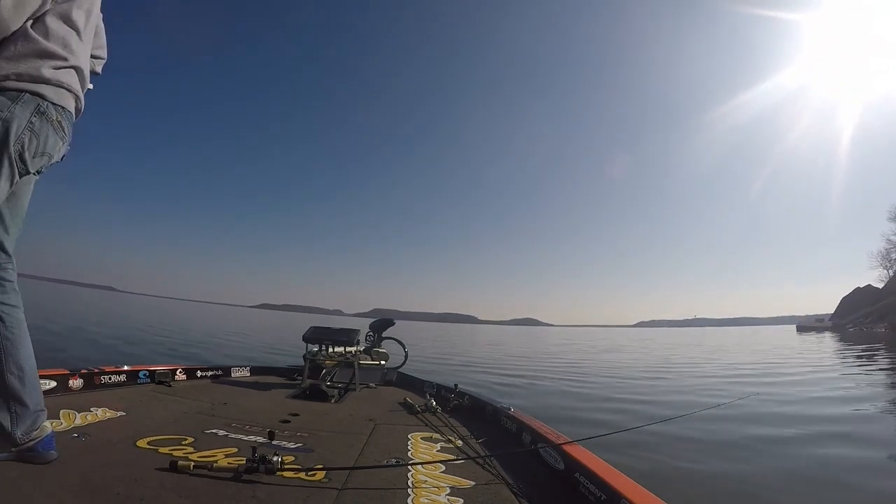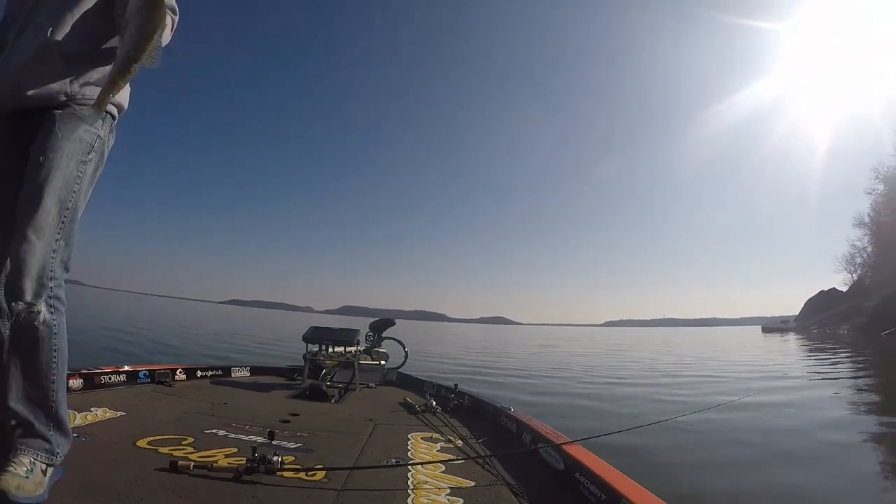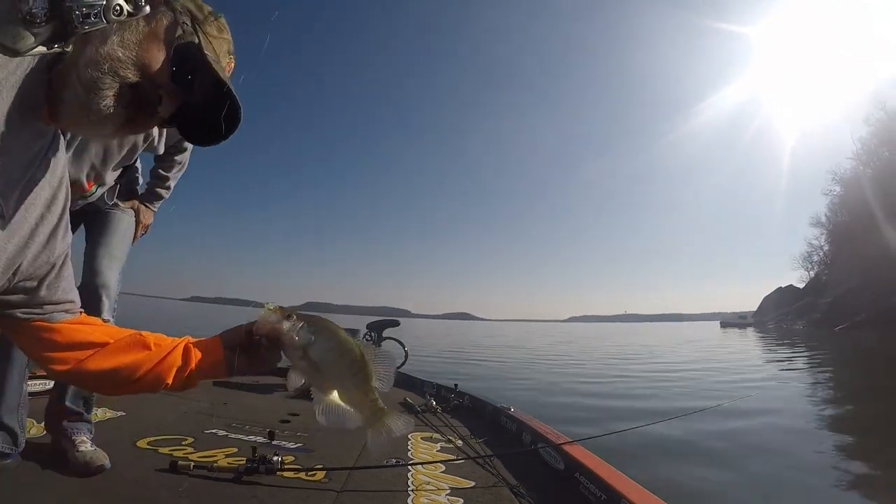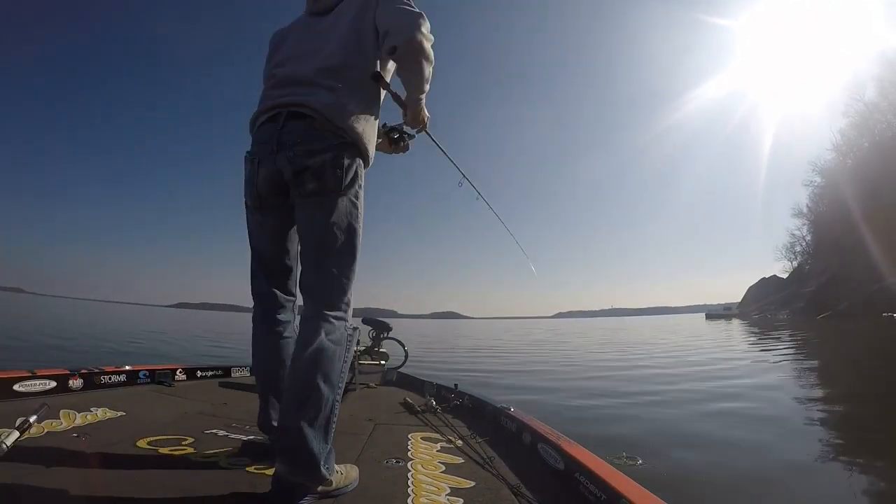Not as big as that. Not as big as the other one, but that's a good one. Dad's catching the big ones today. Not quite as big as the other one, but a good one.